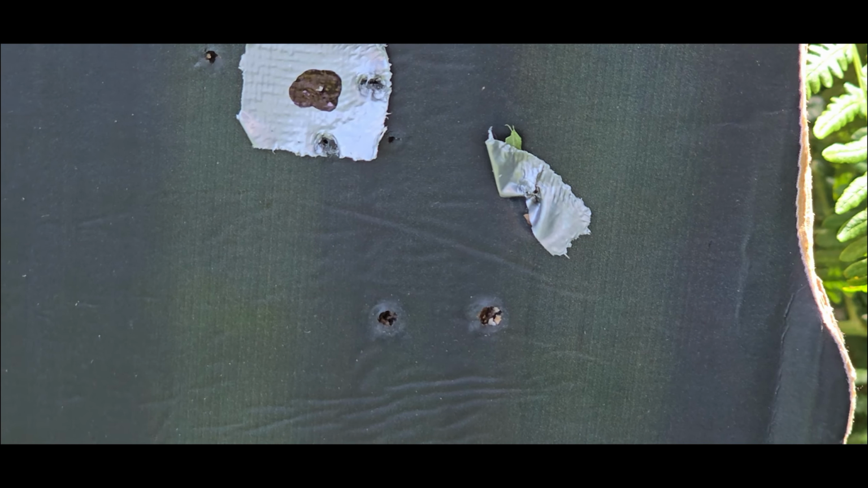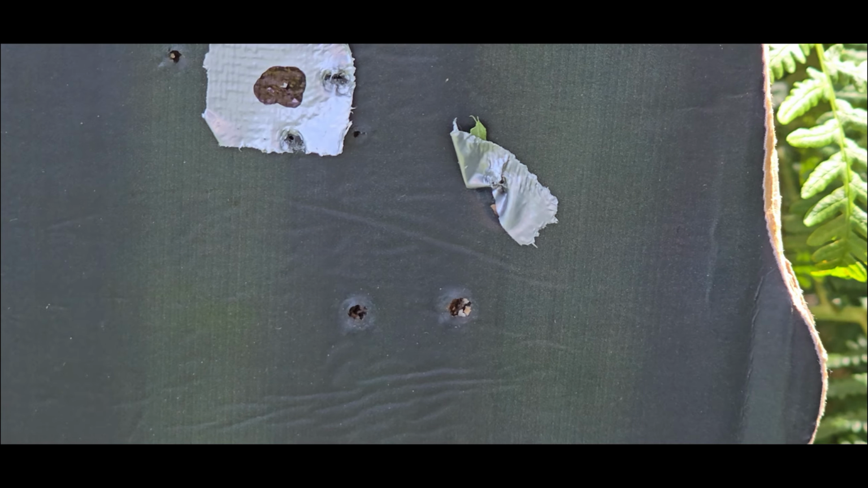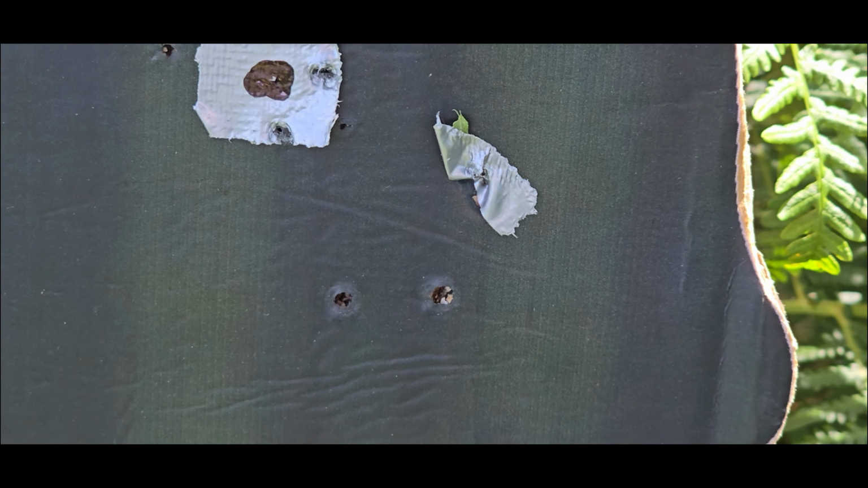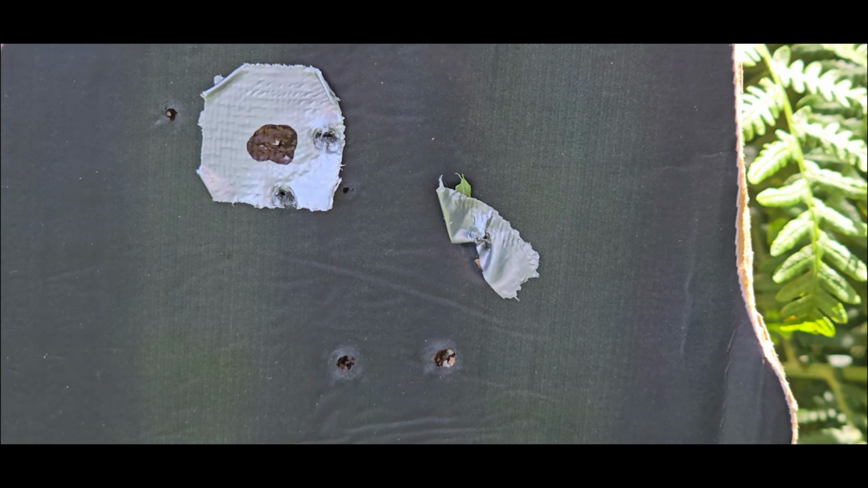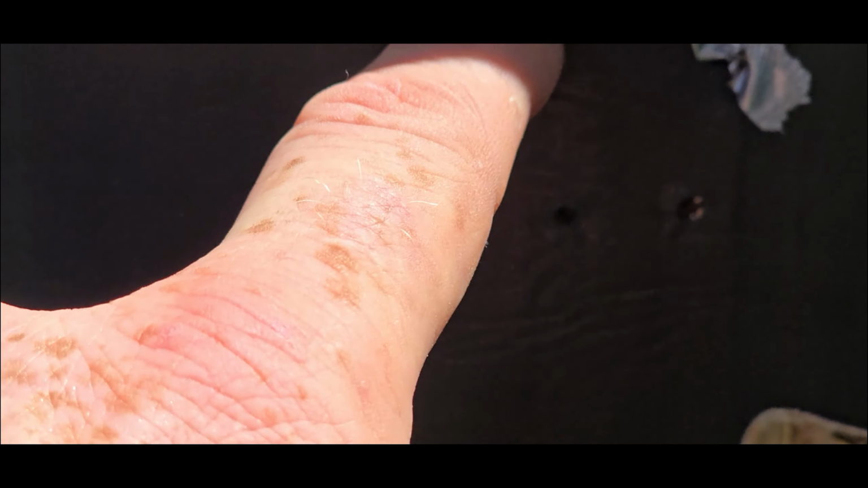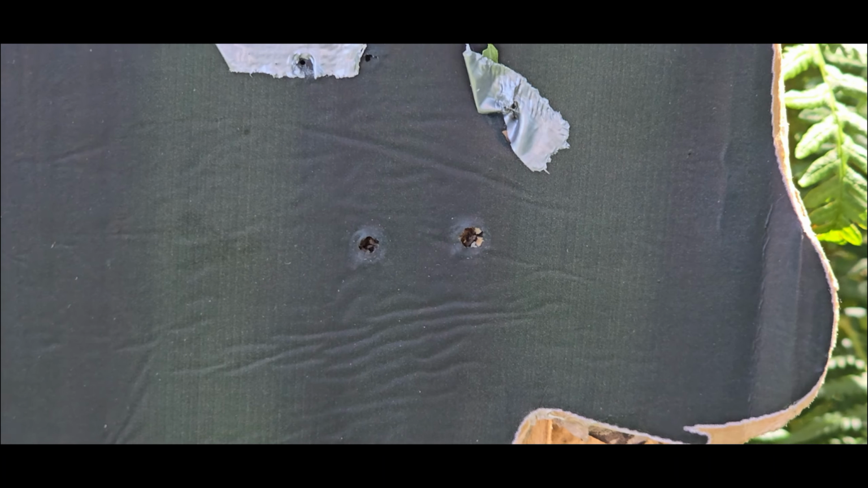So definitely hit. Third one went into that little bit of tape. As I said, I'm on thermal, so I've not got a proper point of aim, but I think that's 17 HMR. But hey, it is a little low to the right.